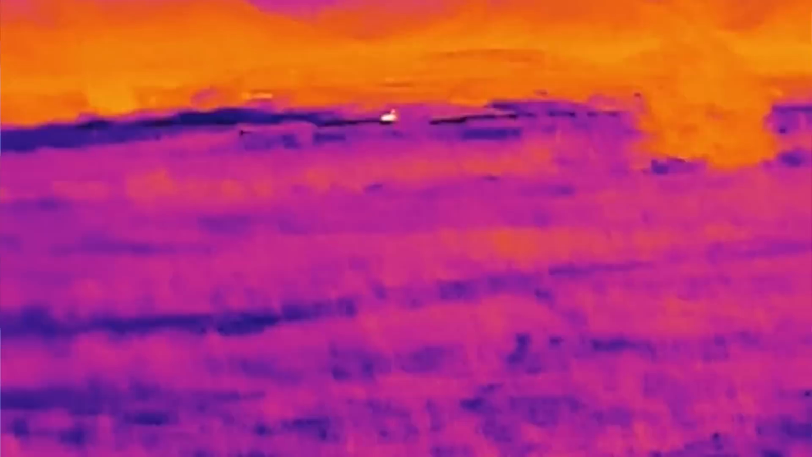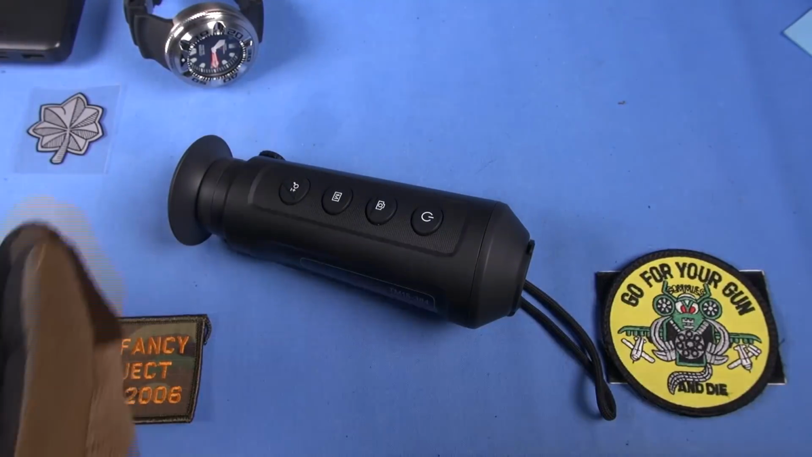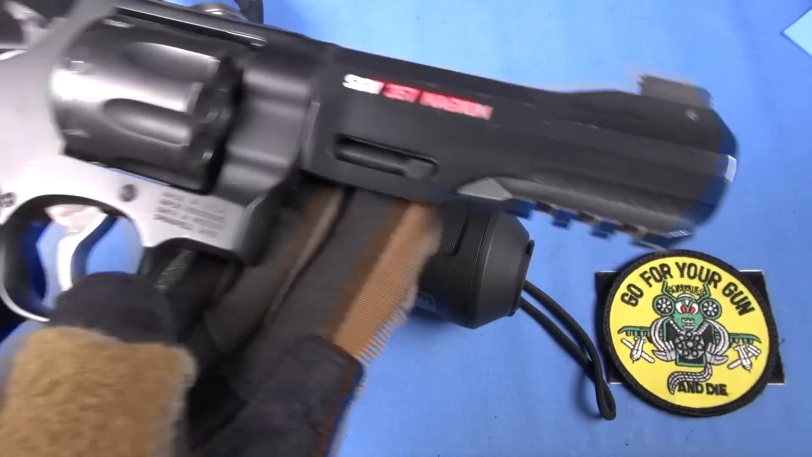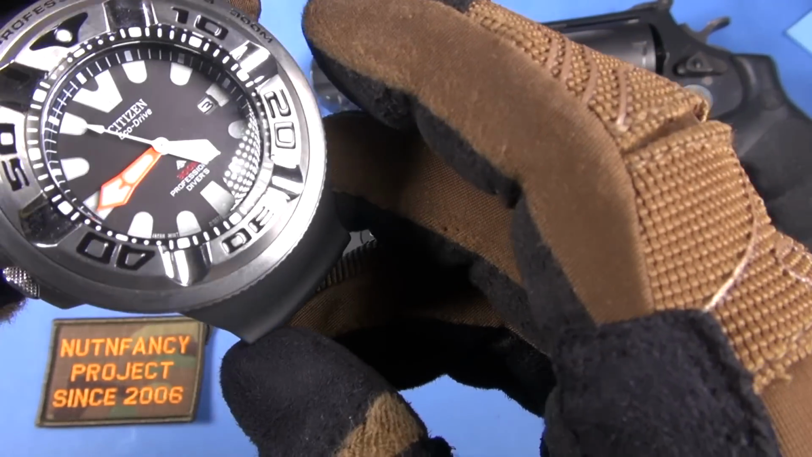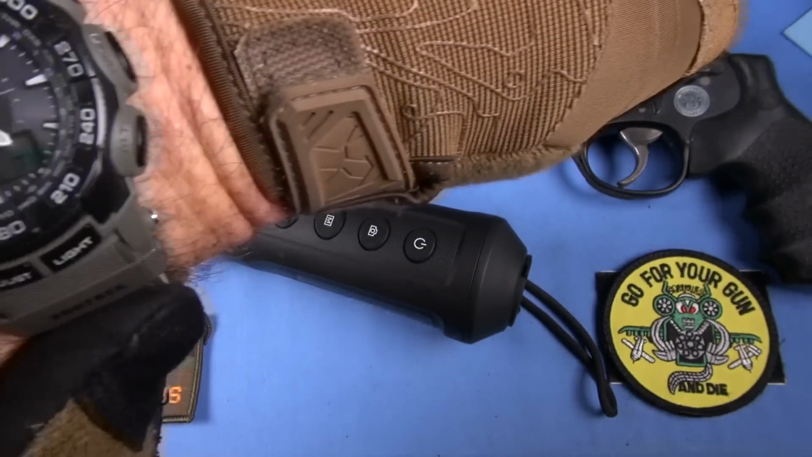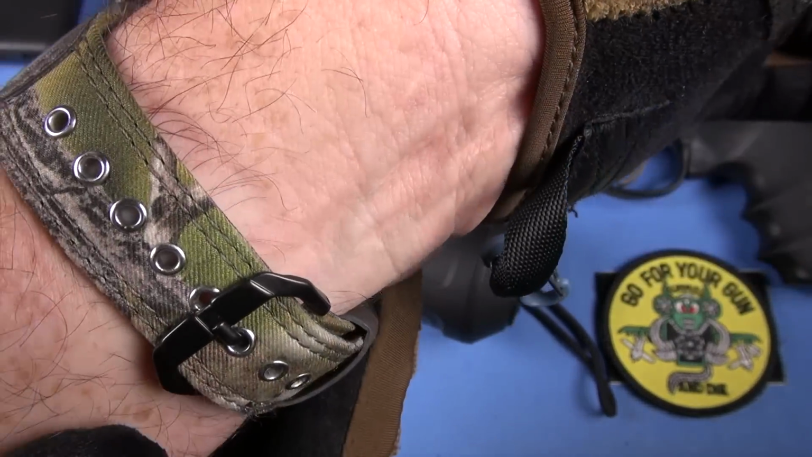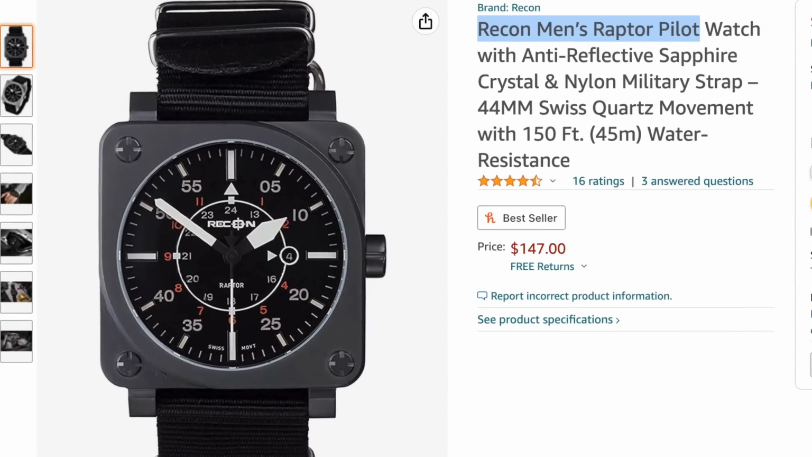This, by the way, is a 357 TRR8. Super sick, awesome 357 Magnum, reviewed about a decade ago in the project. I finally got it back from Tactical Doodle. This is a Citizen professional diver. Link below taking you to Joma Shop. Love this watch. And the watch I'm wearing right now is a PRG-650, no longer made. Eat your heart out. It's JDM only. And on this side, I've got kind of a Bell & Ross homage.